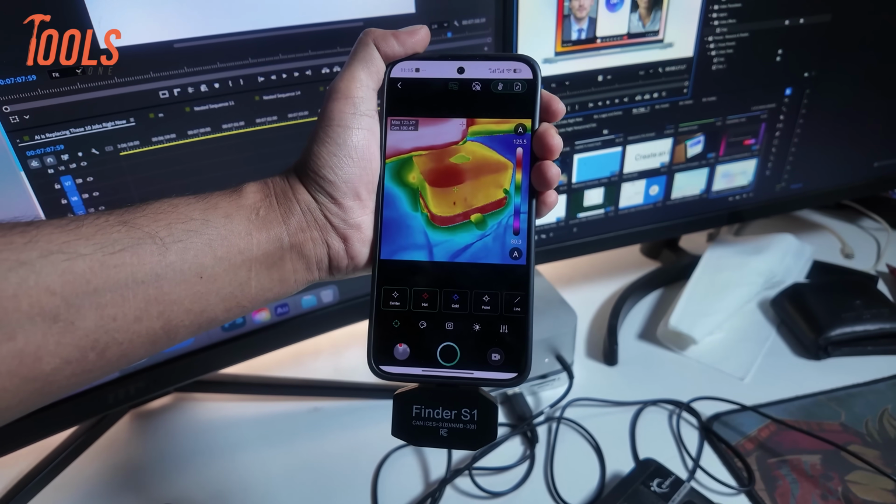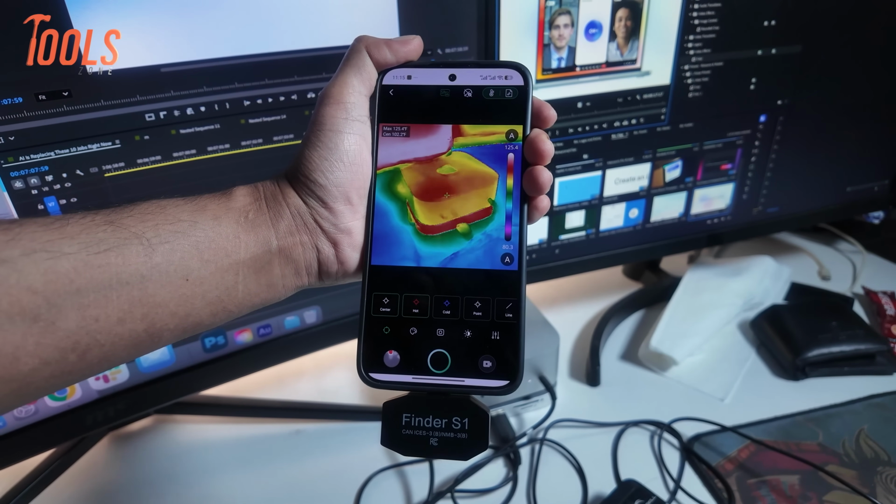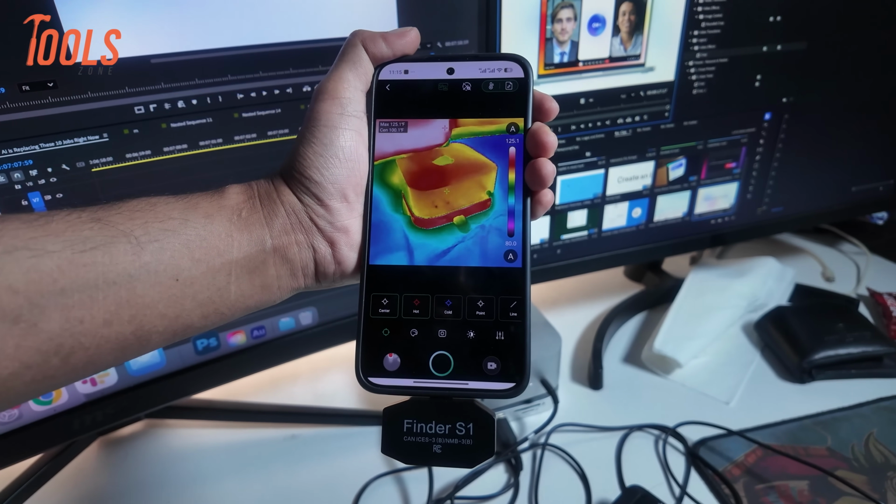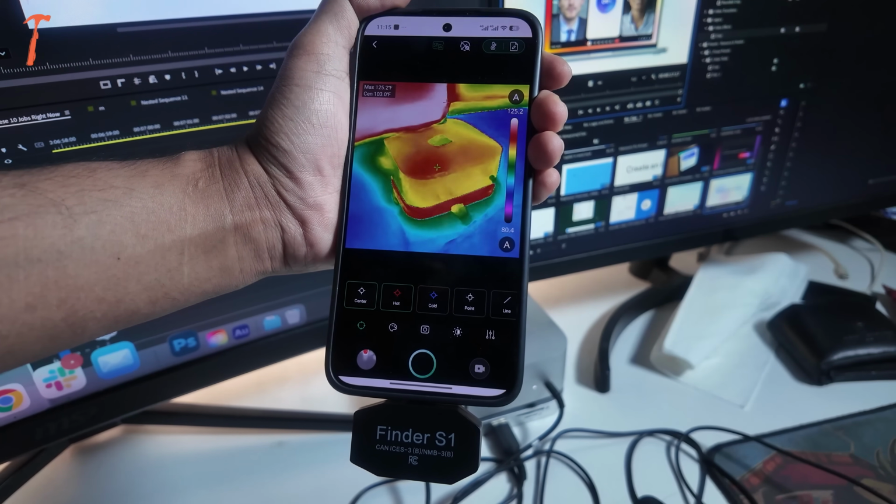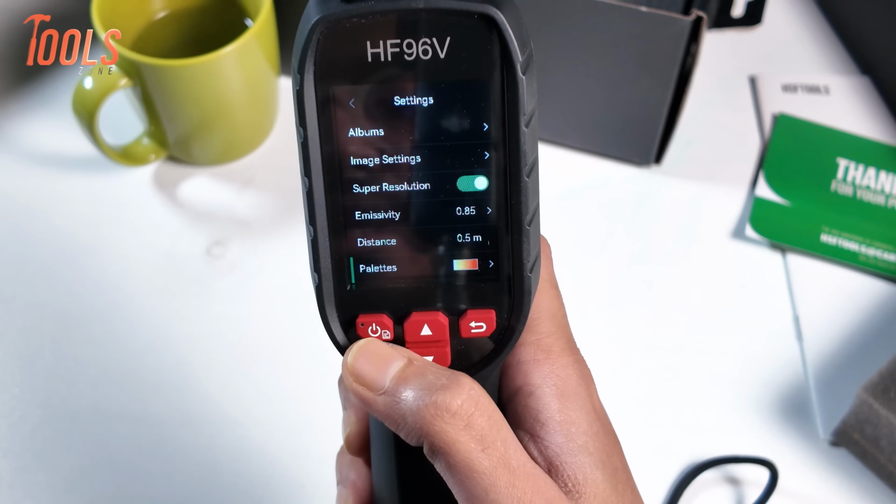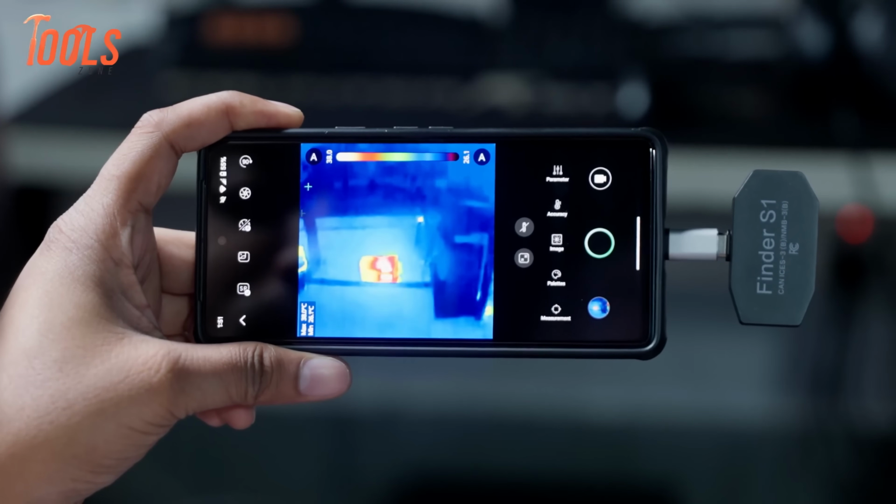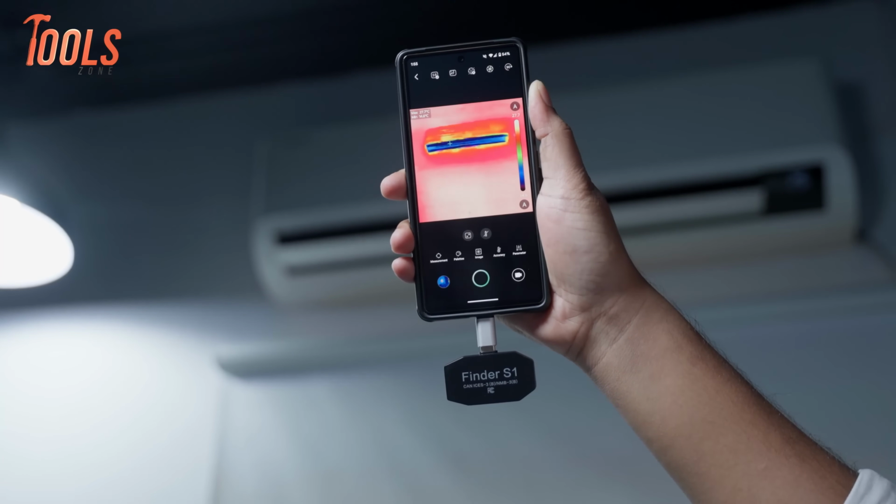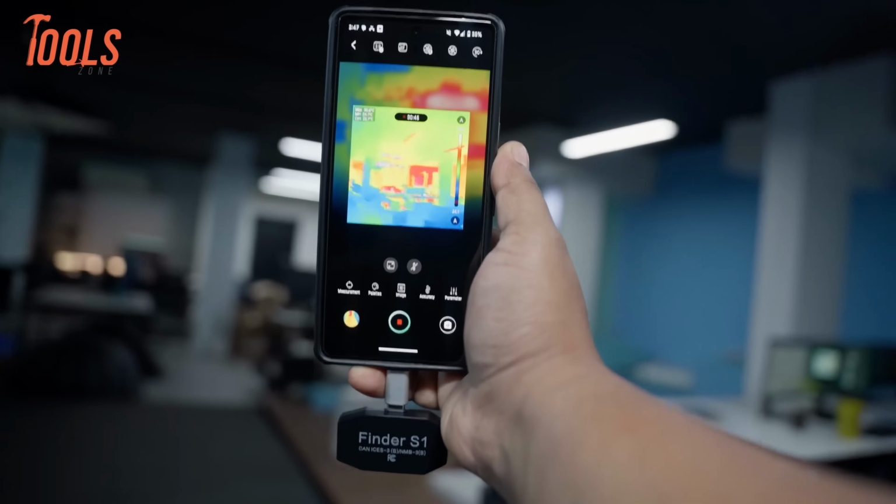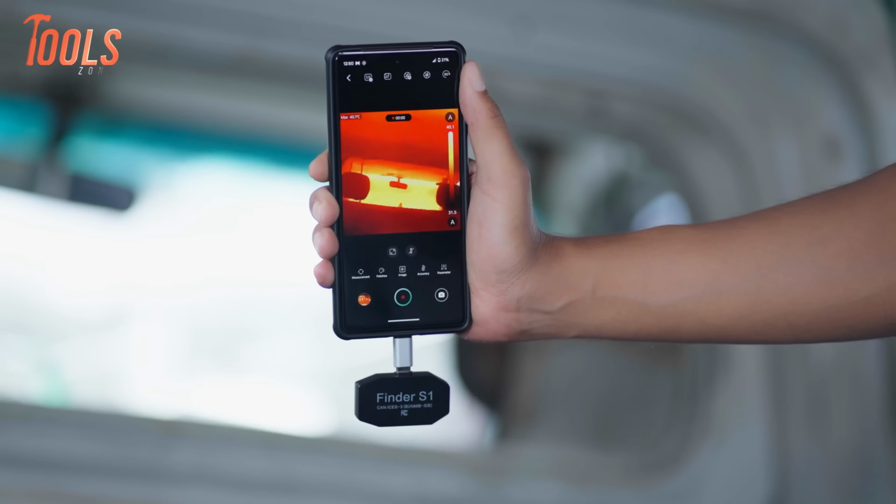So, this is the HSFTOOLS Finder S1. It measures temperature very accurately, which is excellent. The camera also provides a very clear thermal image. Previously, we used another HSFTOOLS tool that had a handheld gun-style design. This one is software-based, but both devices perform very well. They produce very similar results. So, that's all about our experience with the HSFTOOLS Finder S1 thermal camera.